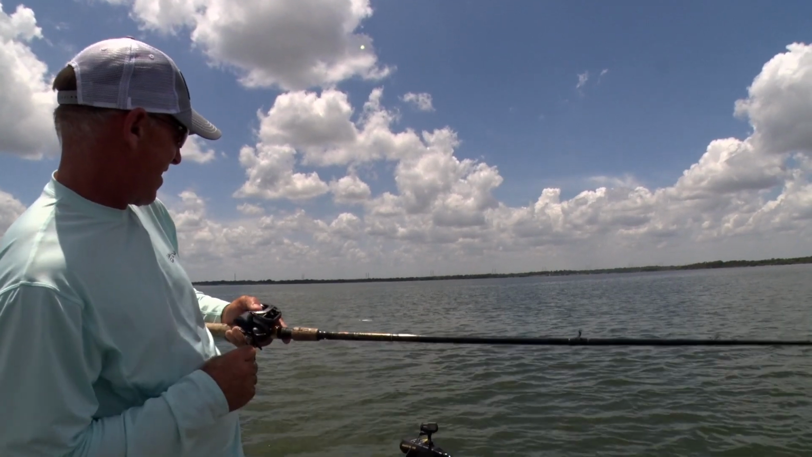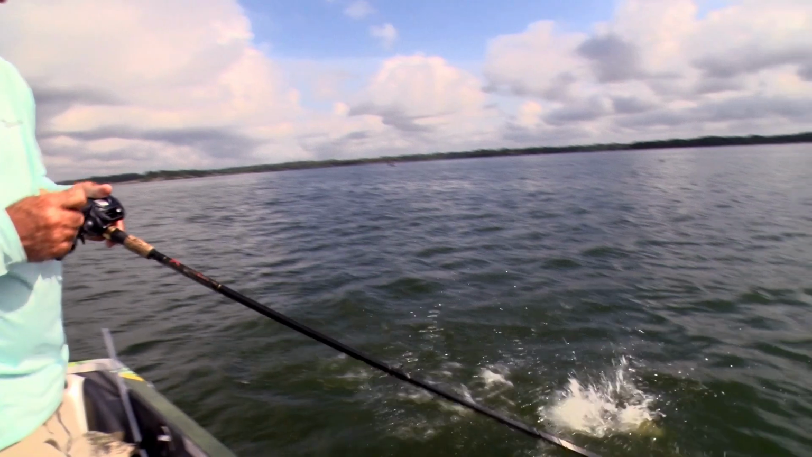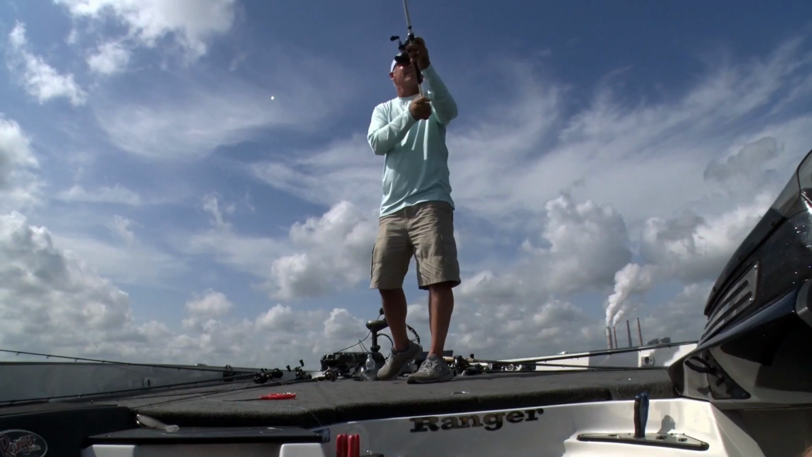And a lot of times, once you got one to bite, you could get another one to bite, and another one, and another one. You could get multiple bites on the exact same cast. And that's one thing about it, that exact cast is key. You always pay attention to where you're making your cast.